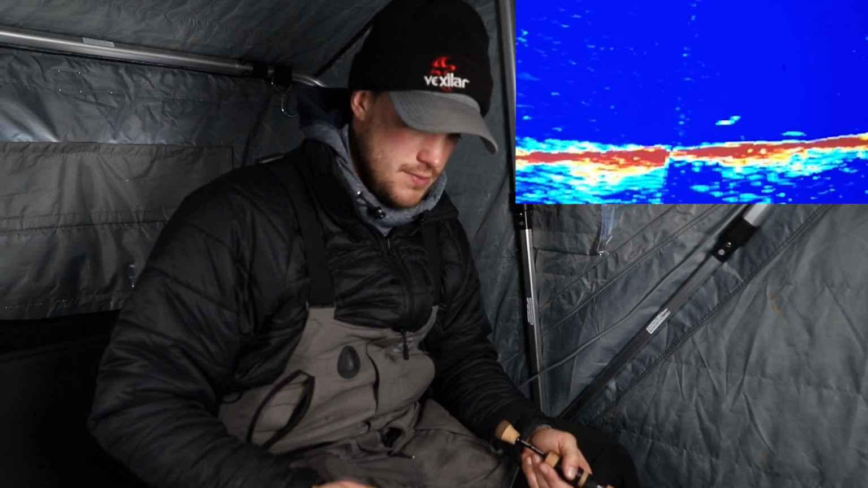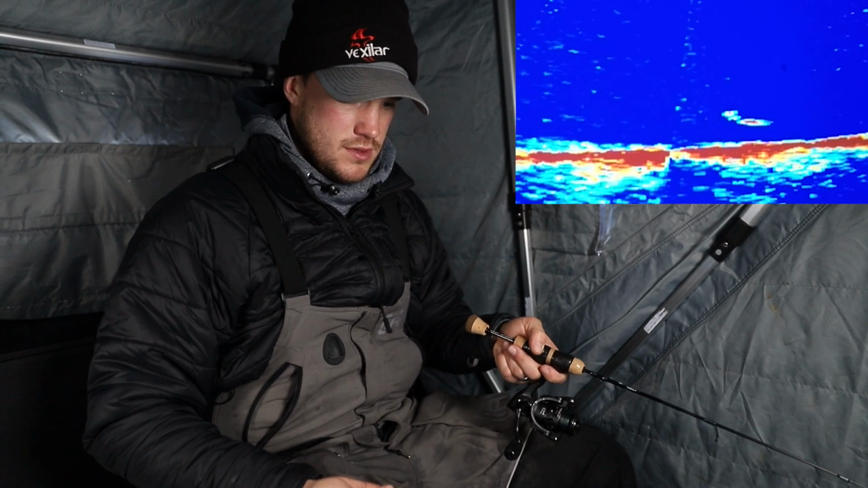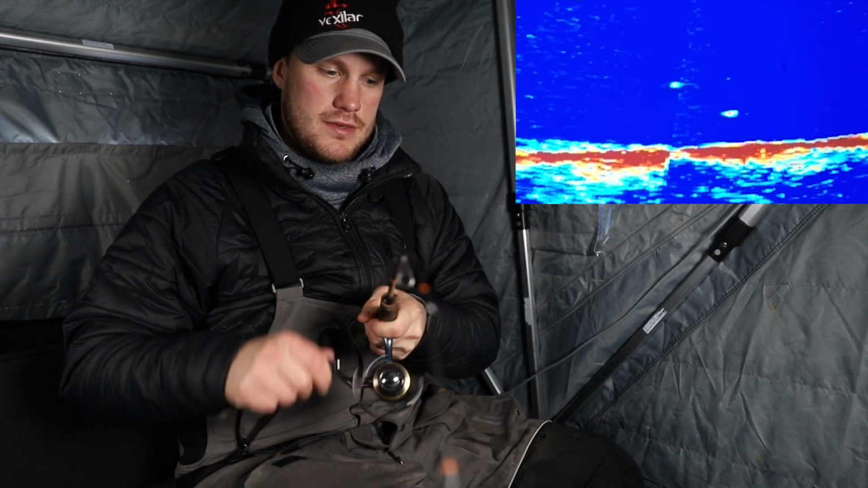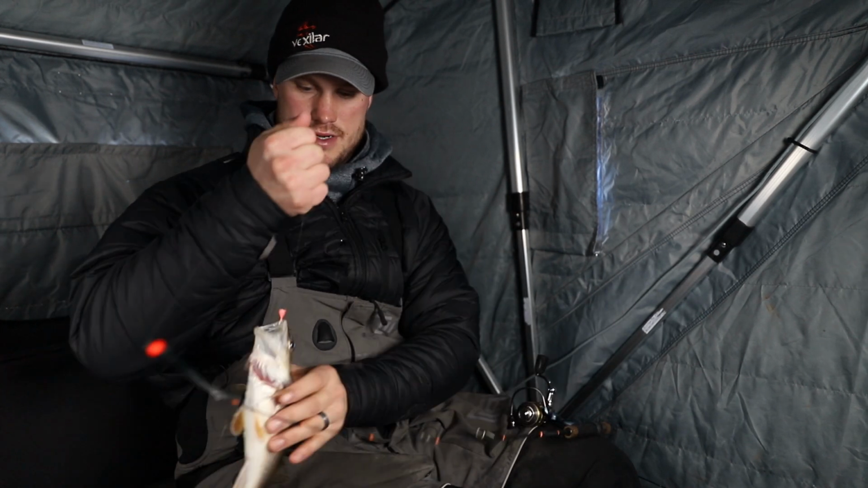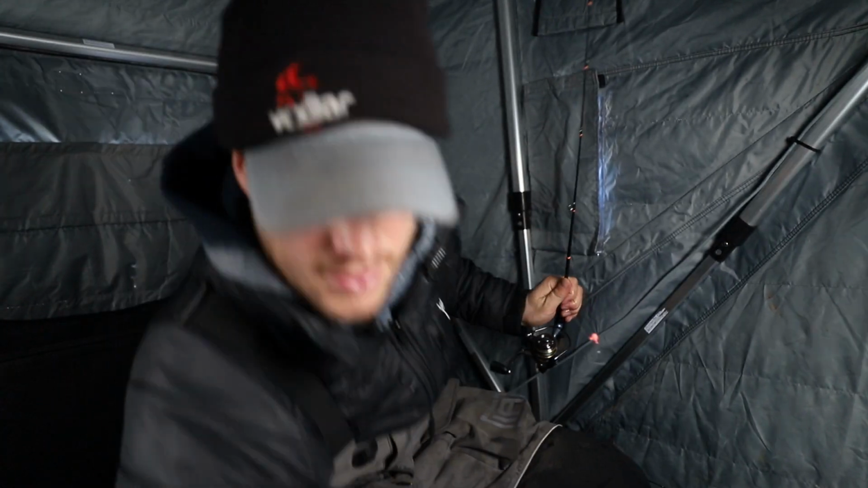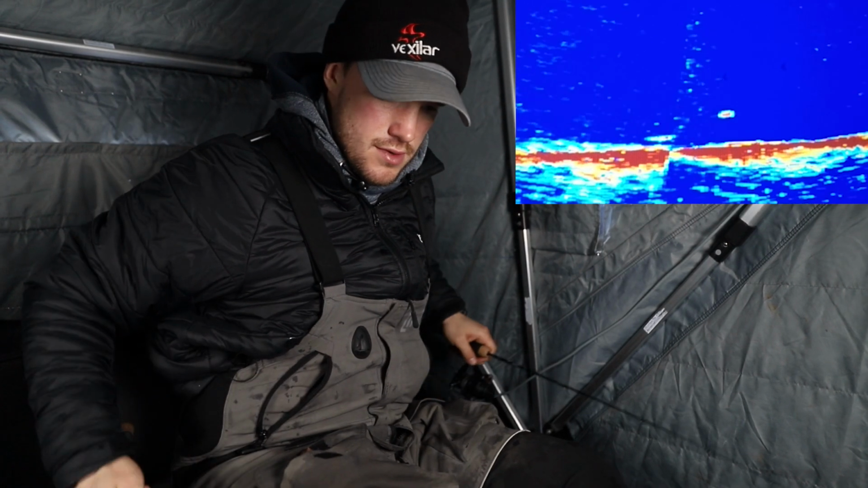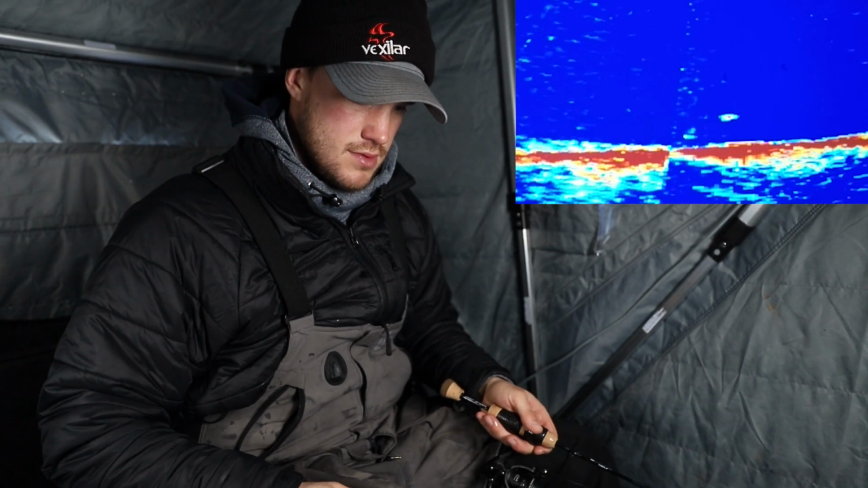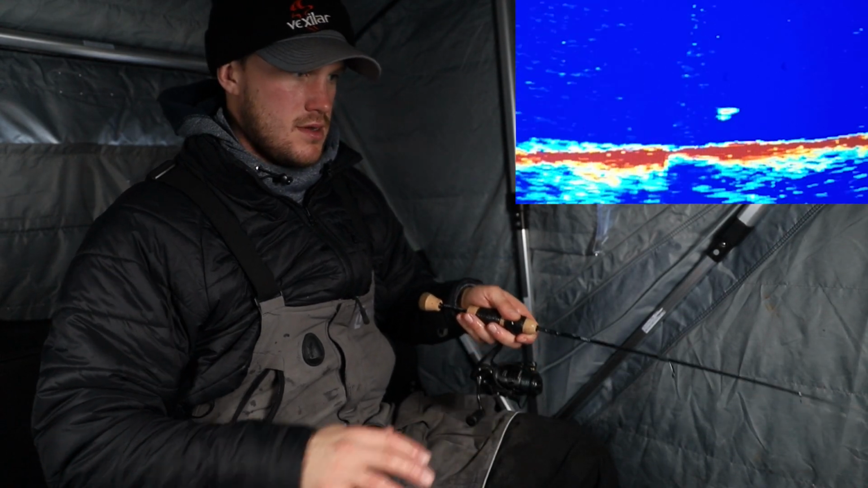Ooh, something's coming up. Looks a little more aggressive. Looks a little better fish. Whoa, he's biting my dead stick. Whoa, came up and smoked it. Doesn't feel big. Another sauger. Another one of those guys. Get him back down, and see if this guy wants to bite. There he is.